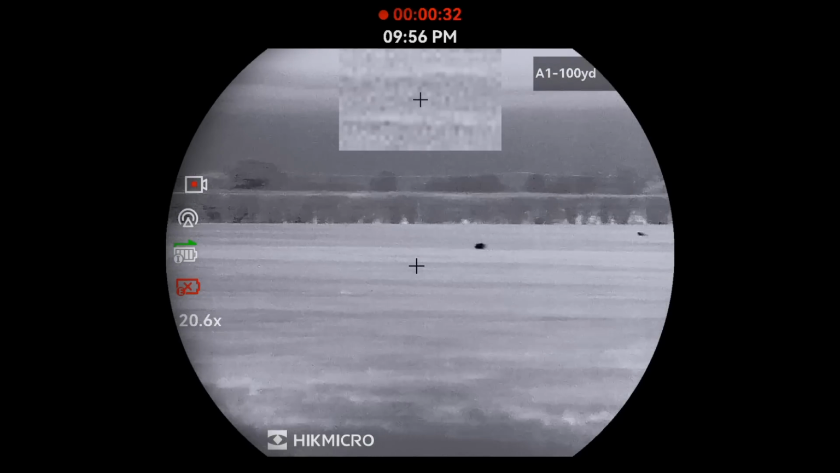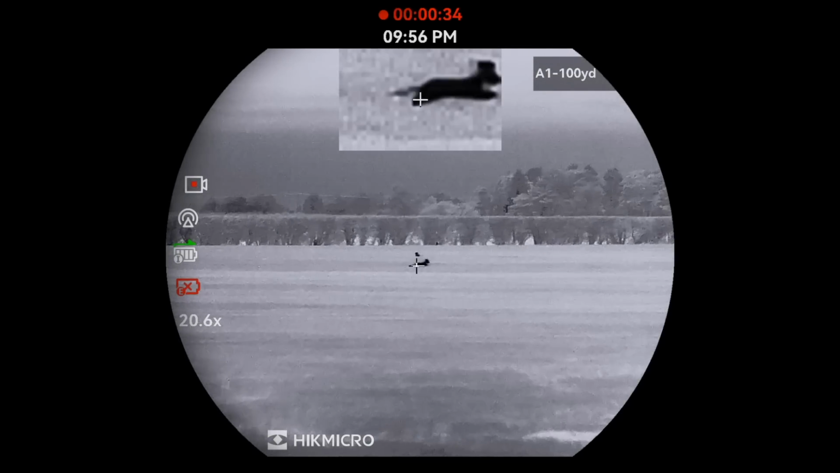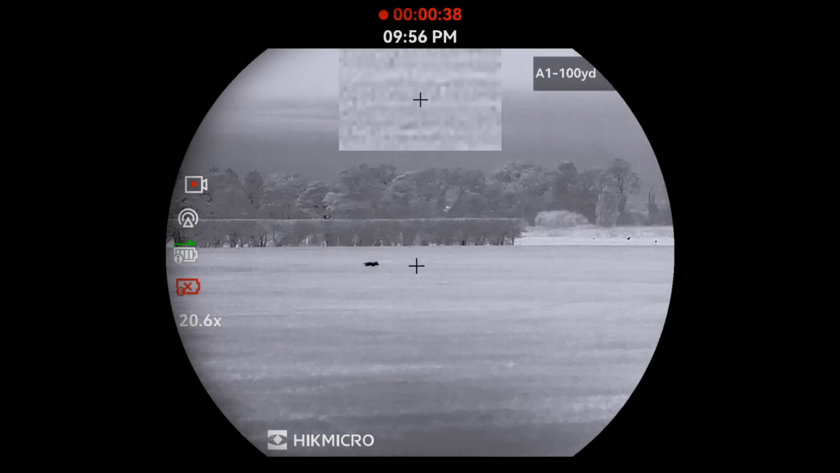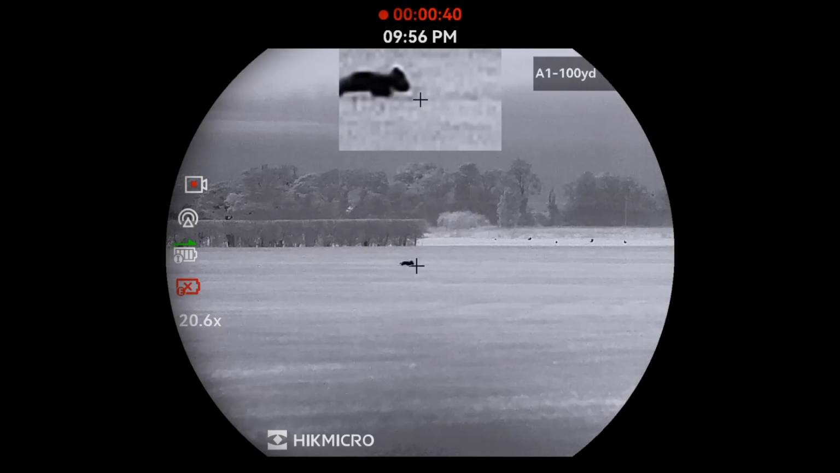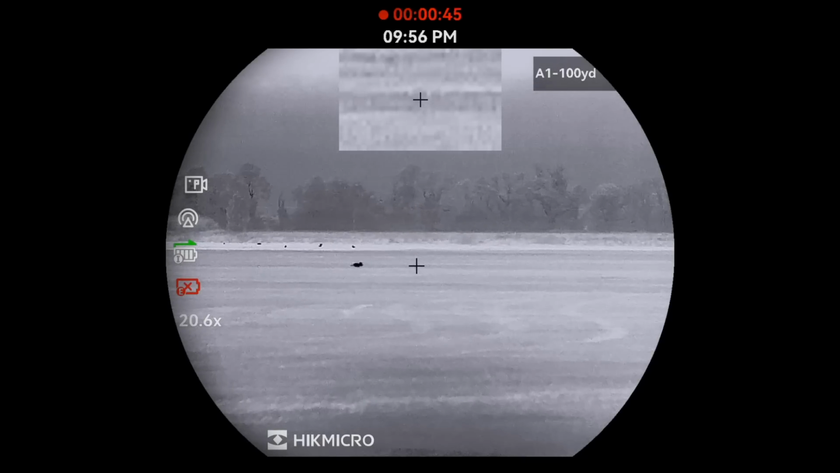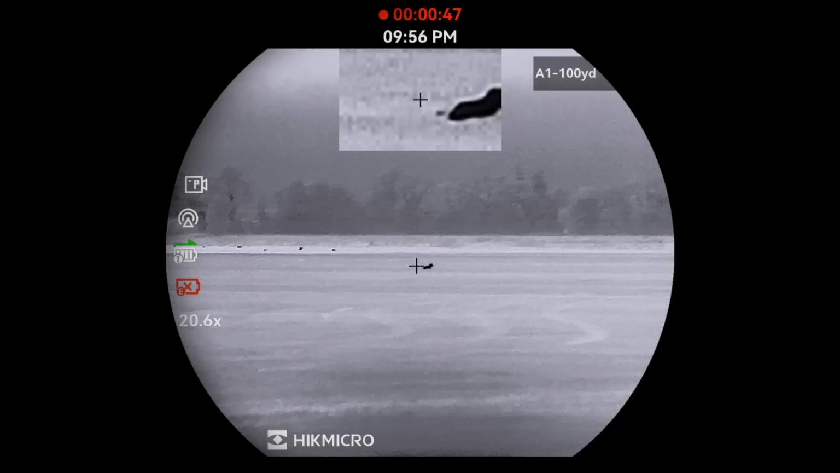Bloody hell. Well, that one took the longest time to come in, and wouldn't you know it, I went and missed it. Honestly don't know how or what happened there, because to me it felt good and the crosshair was perfectly on it. Could have been a flyer, who knows. Anyway, let's go and collect up what we've got.